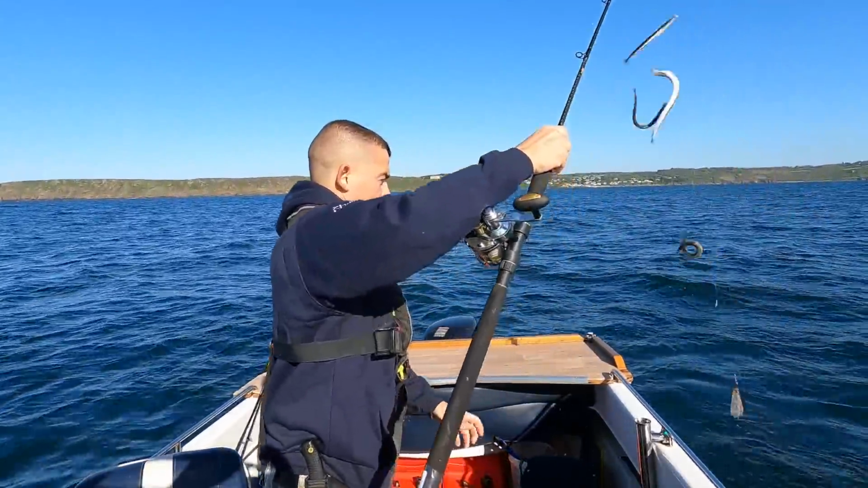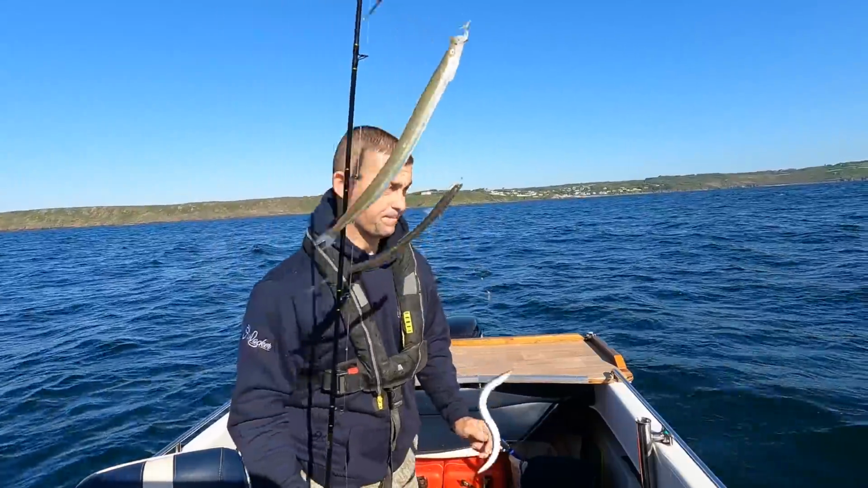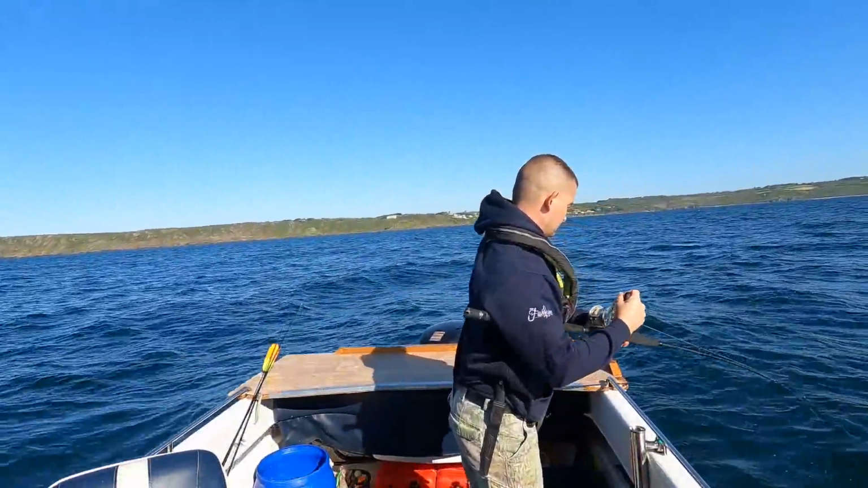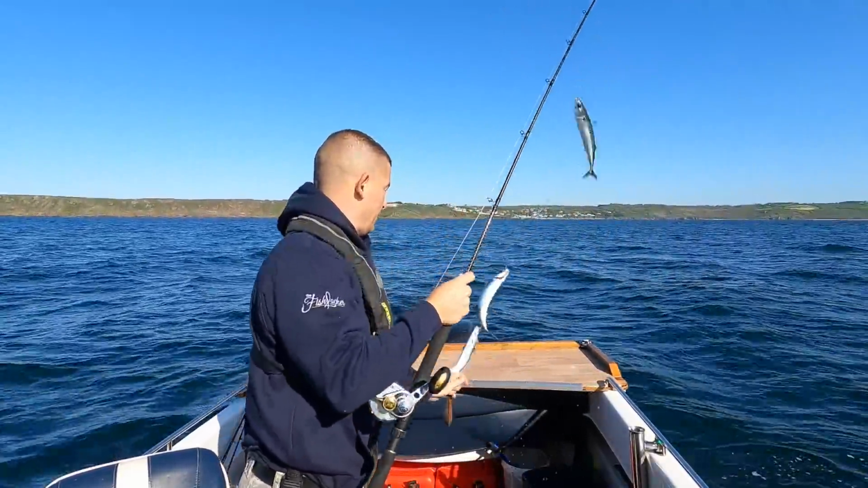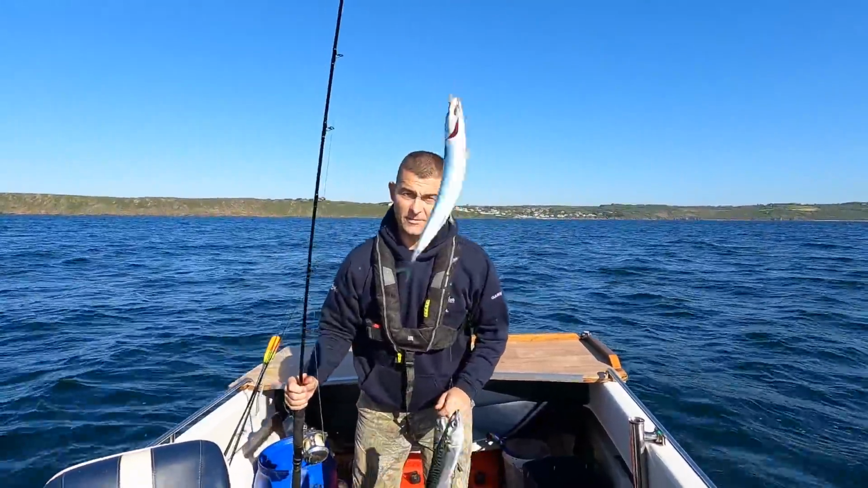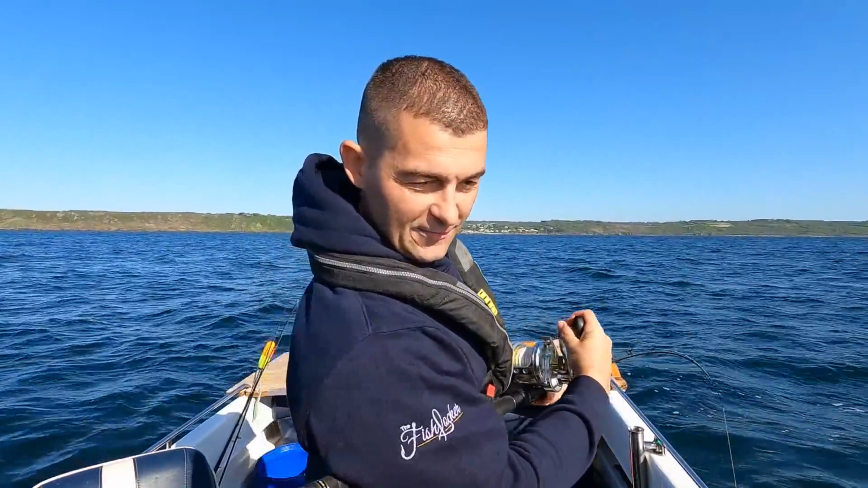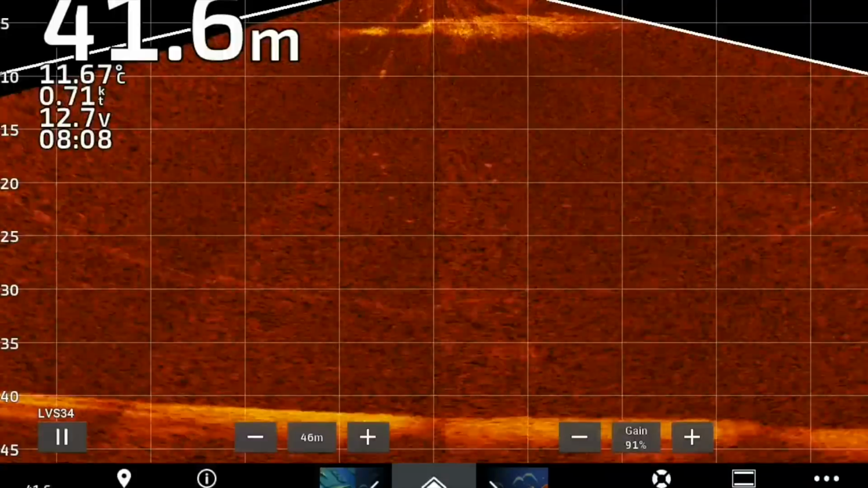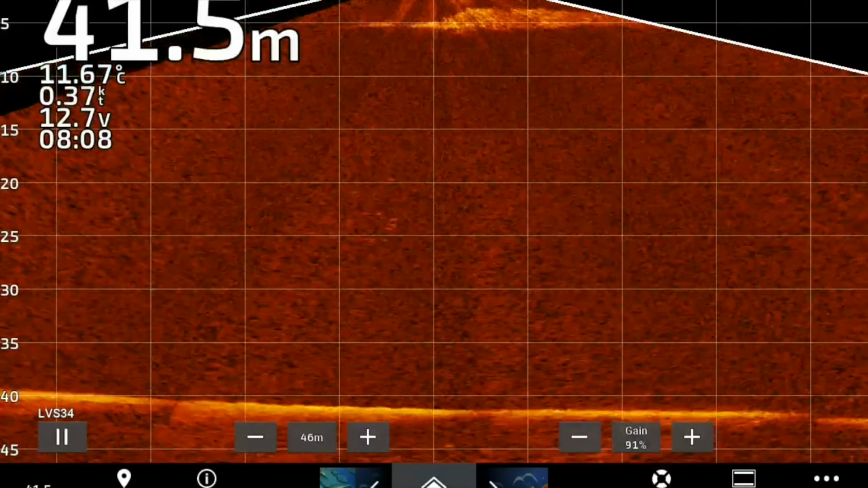That's better. That's what we're after. Oh, that's even better. That's even better. As I was watching on the Livescope, I could see there was some mackerel down around 20 to 25 metres.